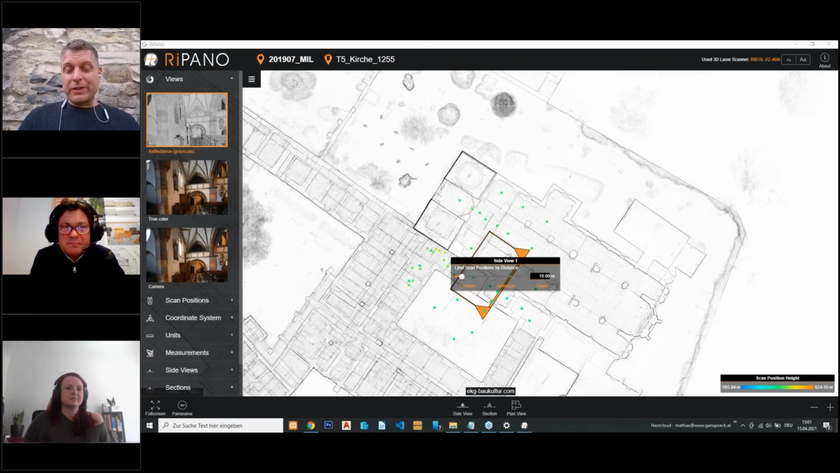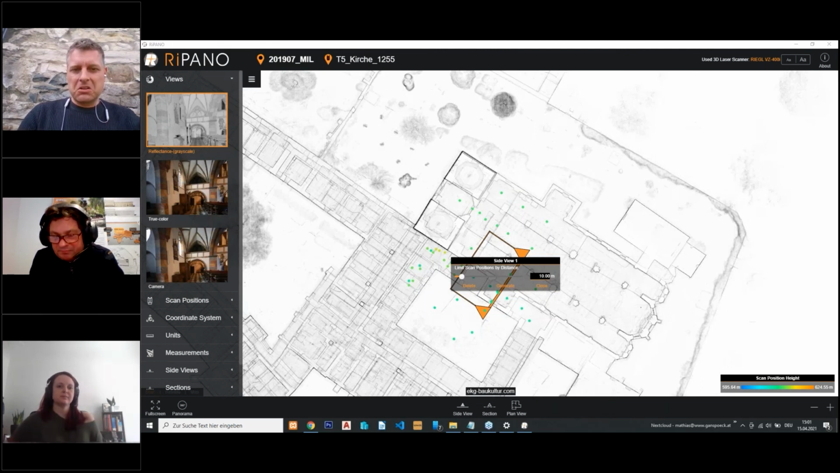And it's cool because in our experience, the system is more or less waterproof. So it can rain quite a lot and it doesn't affect the scanner. It affects the camera a little bit, but you're pretty safe also in tough conditions.